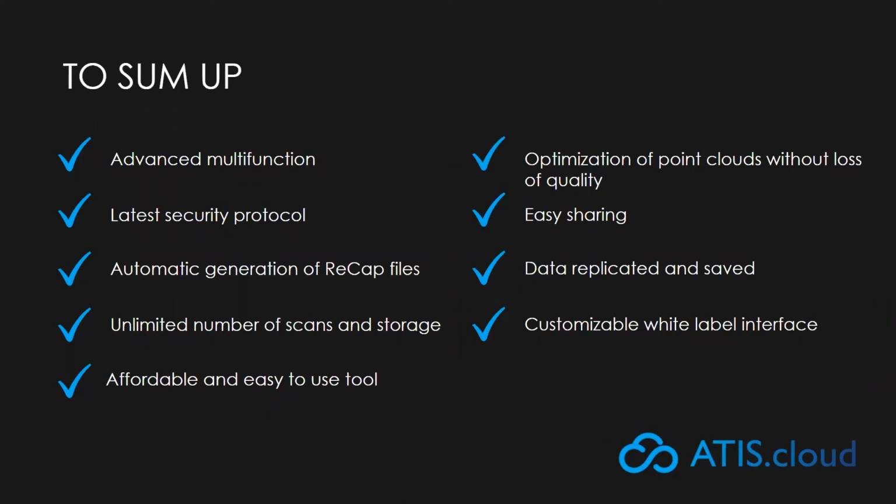Our platform can also be designed with your colors, your logo, your spirit, thanks to our white label interface, and will assist you directly to share your project while keeping control of its use.